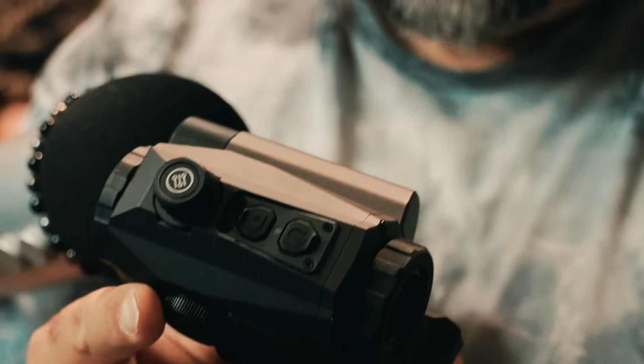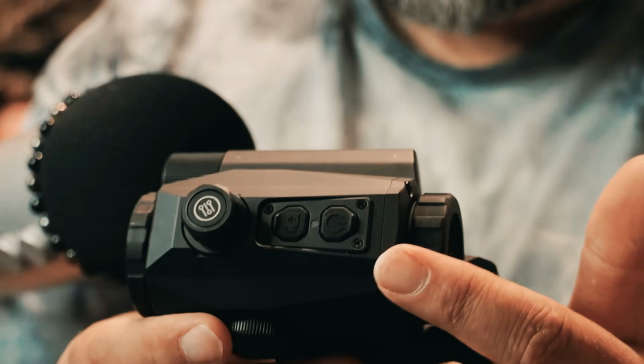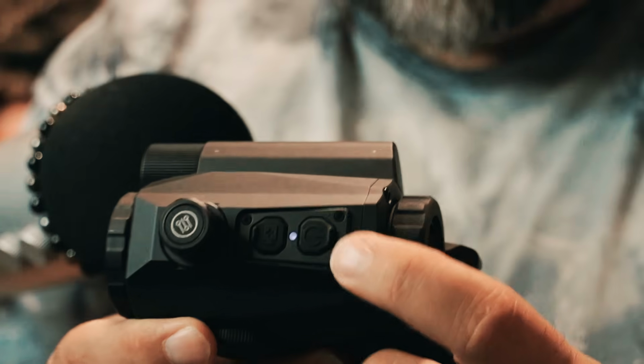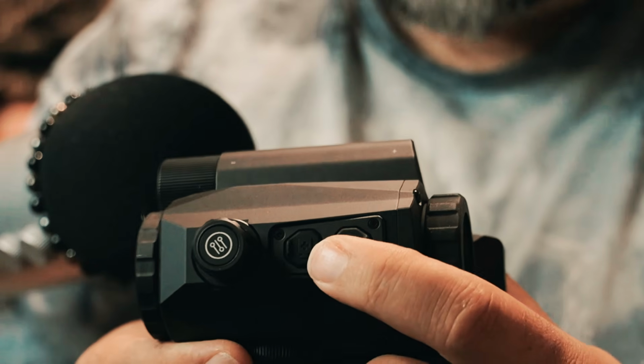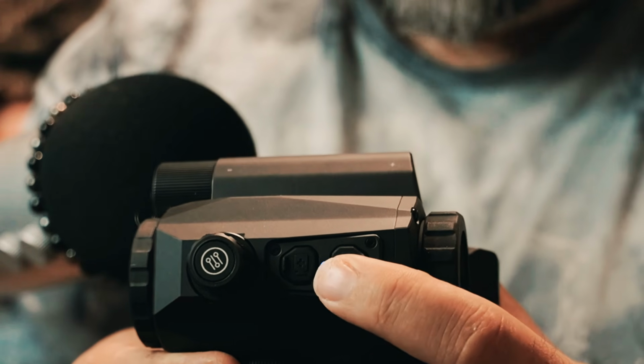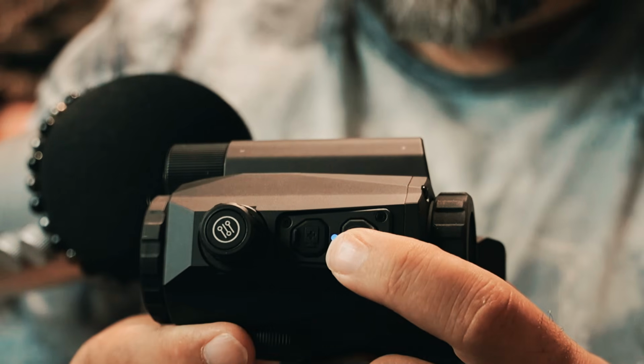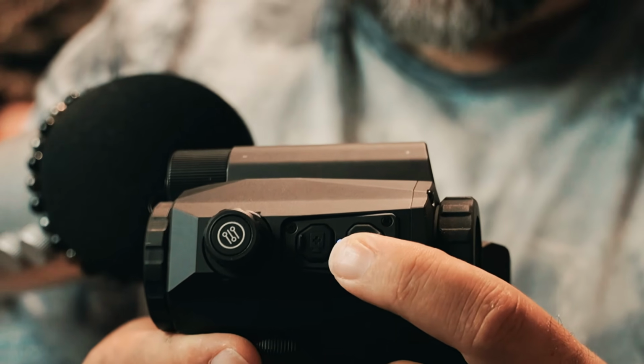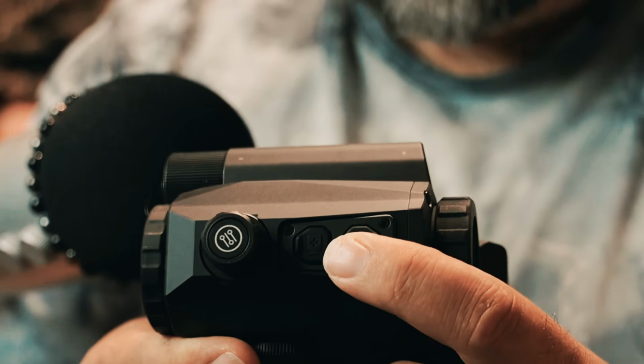Right here at the very top you've got 4 buttons. So right here you've got your power button. You just press it to turn it on, and you'll see a little blue light comes on there. This next button here, you can actually press and it'll start recording footage for you, video clips. You can adjust it to be just a few seconds, up to just 3 or 4 minutes even.